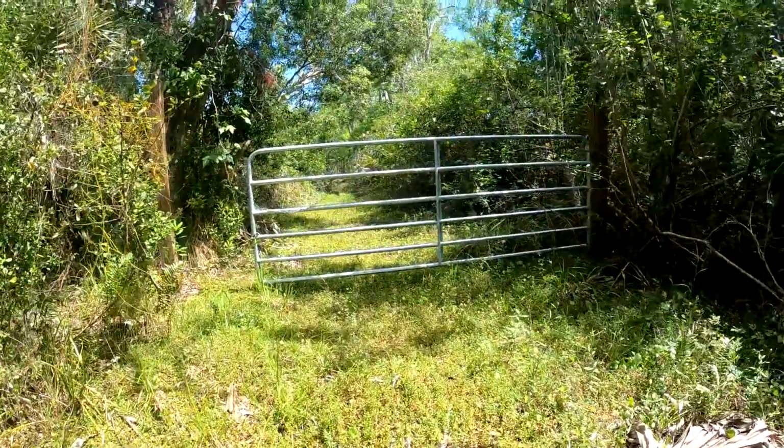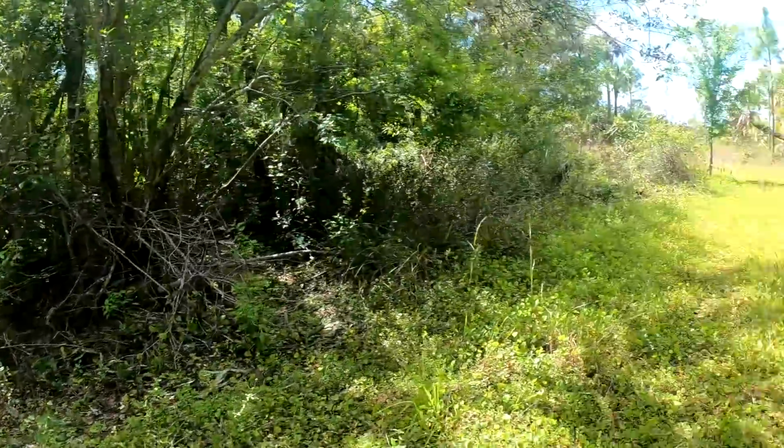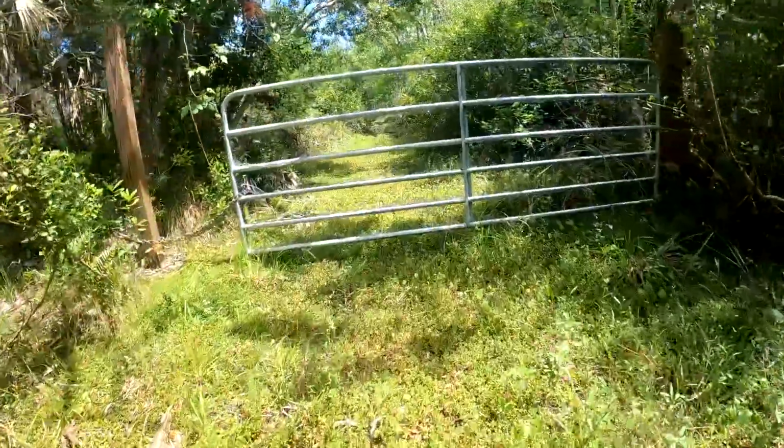All right, I guess once I go through this gate here, I'm technically in the Fakahatchee Strand. Picayune Strand is out west that way. And right through here, here's the Fakahatchee Strand.